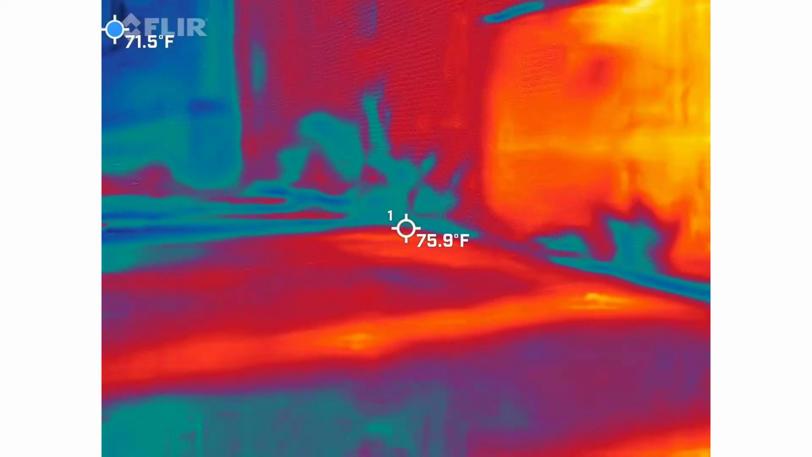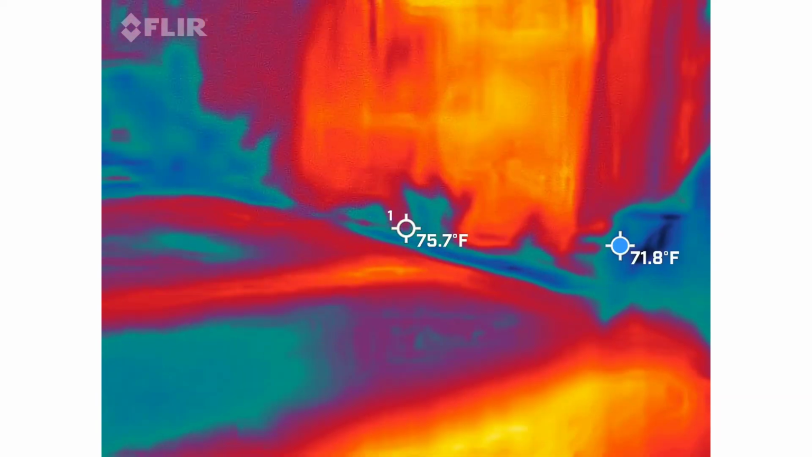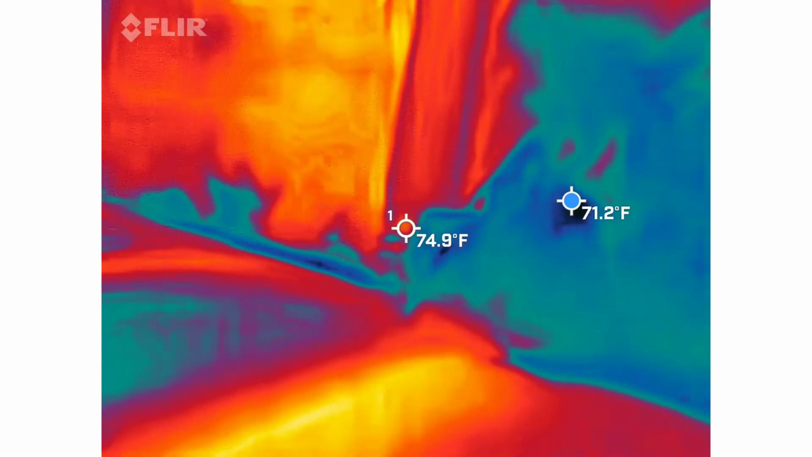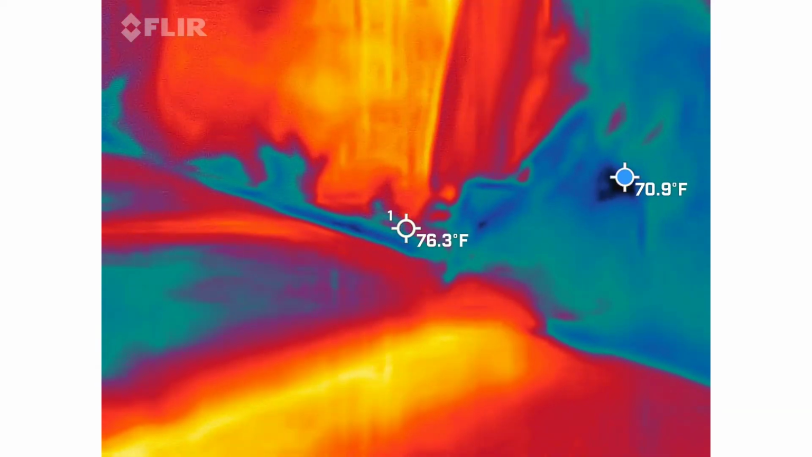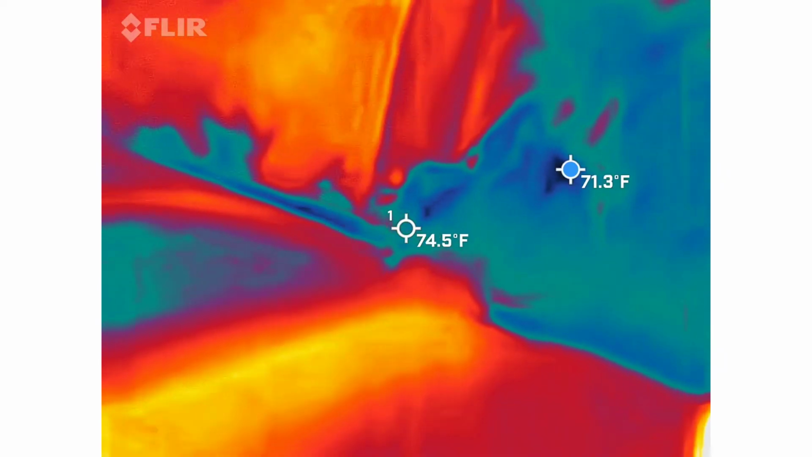Yeah. So there was a lot at the lighthouse, and it was the older version of this camera. So I was surprised to see as many as I did that I was actually able to verify, and we had EMF readings to go along with it. It would actually go and touch the EMF meter, and it would go off. Like it was good stuff.